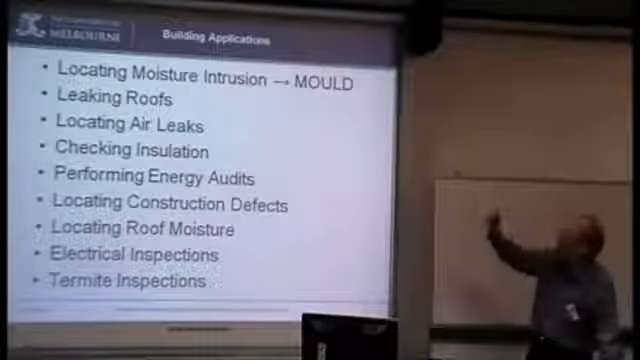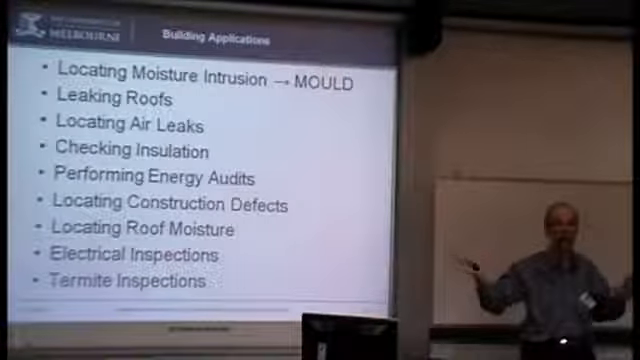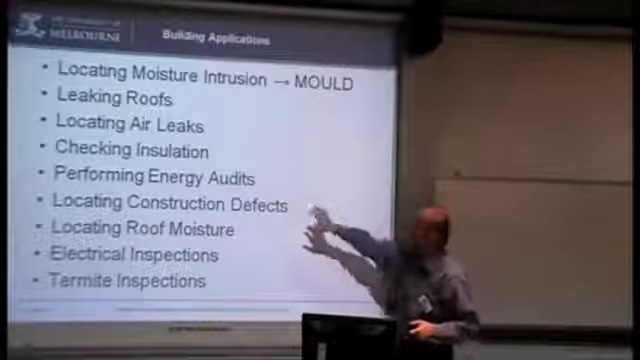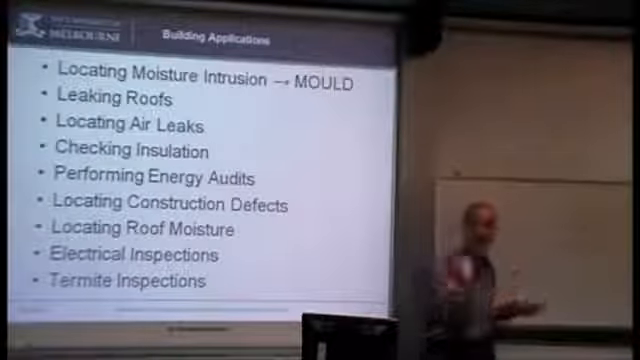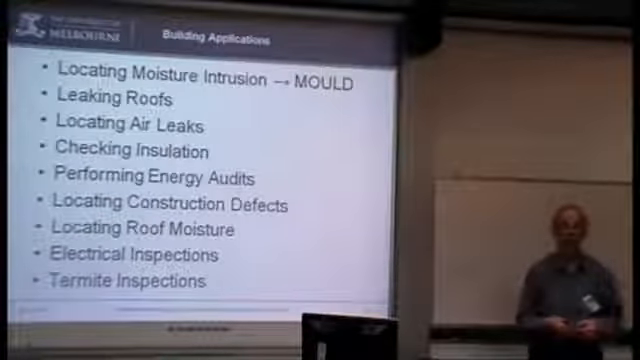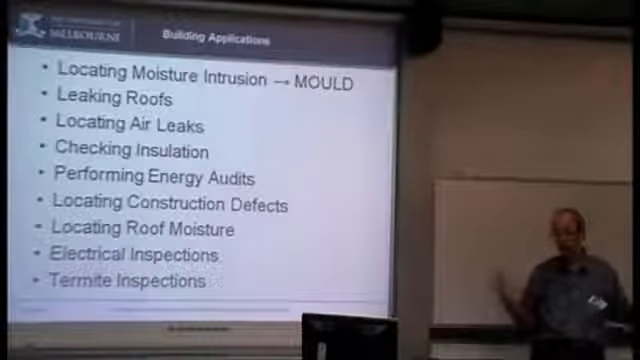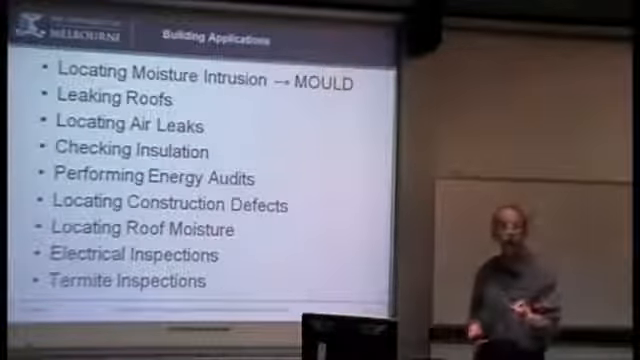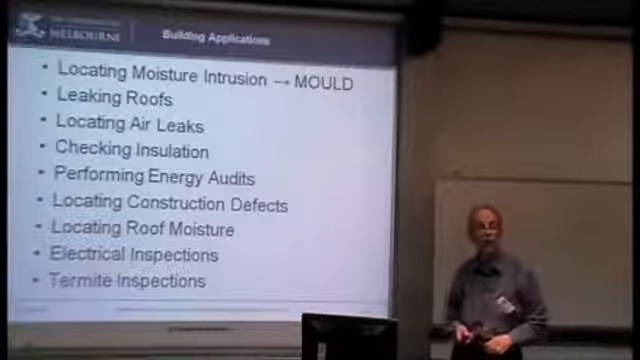Electrical inspections, I've put it under building applications because we mentioned things like the PowerPoint there. You can pick up these types of faults which are going on around the place. And it's not unusual for people who are doing an energy audit or some other checking on the building to suddenly pick up electrical faults. You're not going around deliberately looking for it, but sometimes they just stand out. If you see a light switch or something glowing pretty hot, then chances are there's something going on. And you've got a duty of care basically, you should be reporting that if you've seen something. You don't have to tell them what is wrong unless you've got an electrical background and you feel you can, but you should say that should be checked at least.